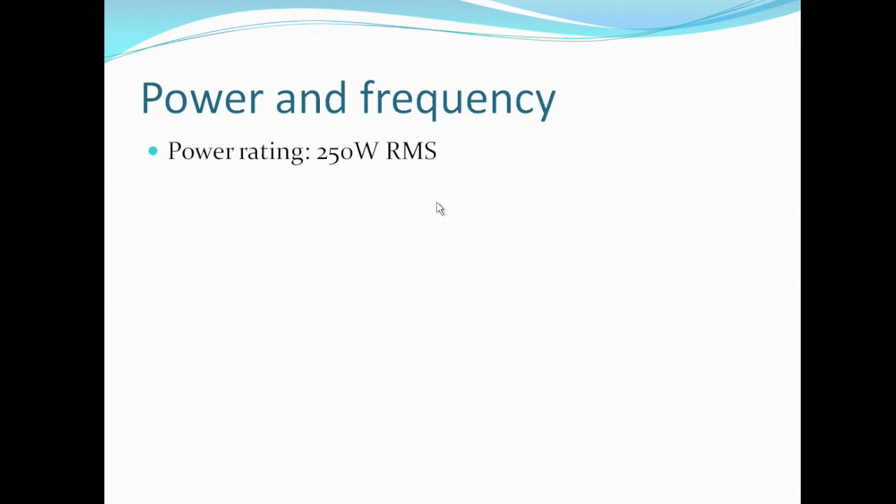In terms of power, the Lowrance HDS-7 has a power rating of 250 watts RMS, or root mean square. There is another PTP rating as well, but that's just an inflated rating. The one that you actually want to look for is the RMS rating.